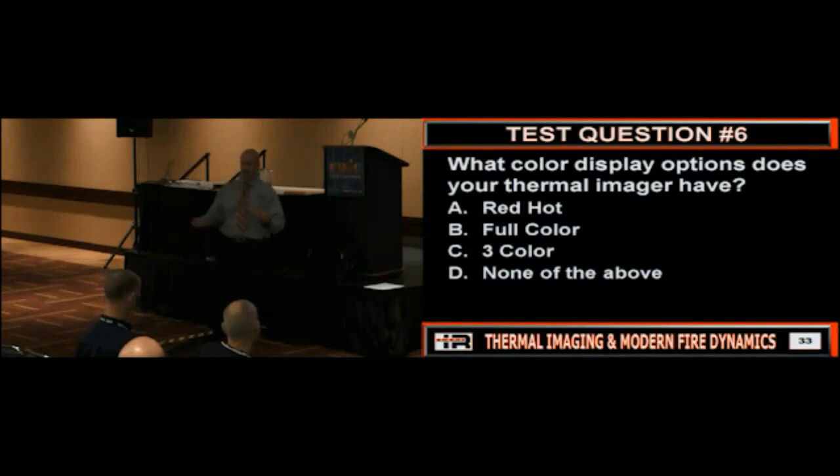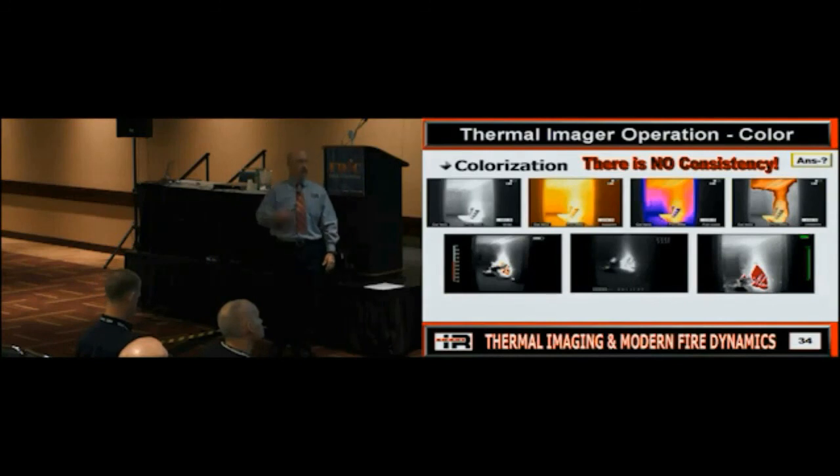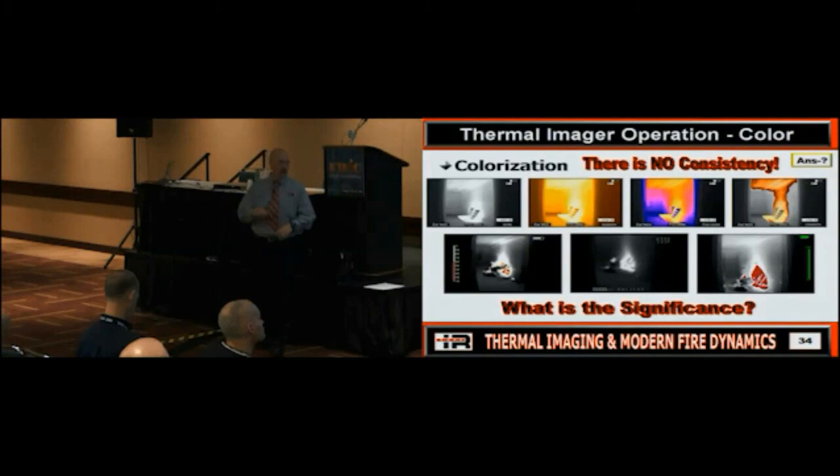Is there a single answer? No, right? So there is no consistency. We can have full color, we can have partial color, we can have color at a certain temperature, all kinds of stuff, right? So the key is, what is the significance? What did that firefighter think red meant?